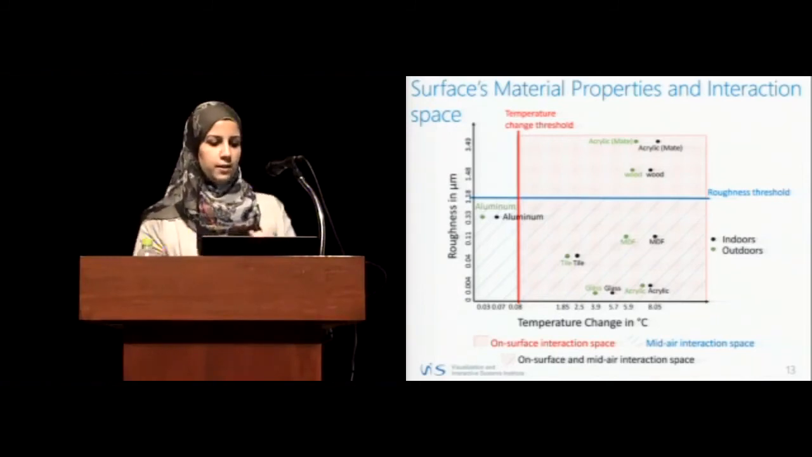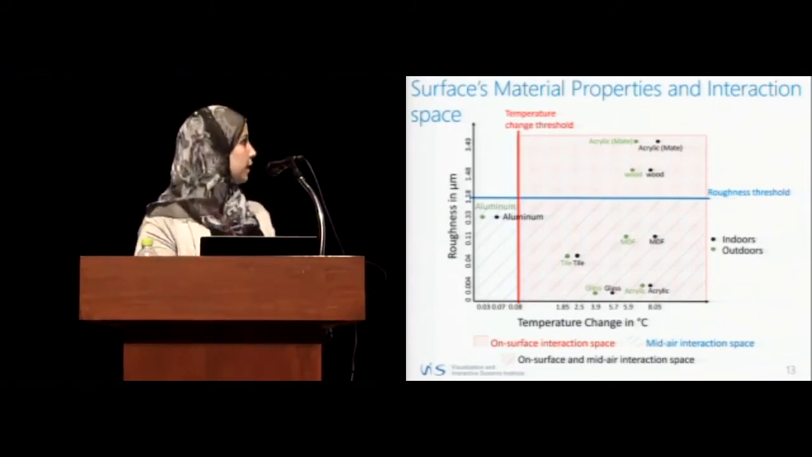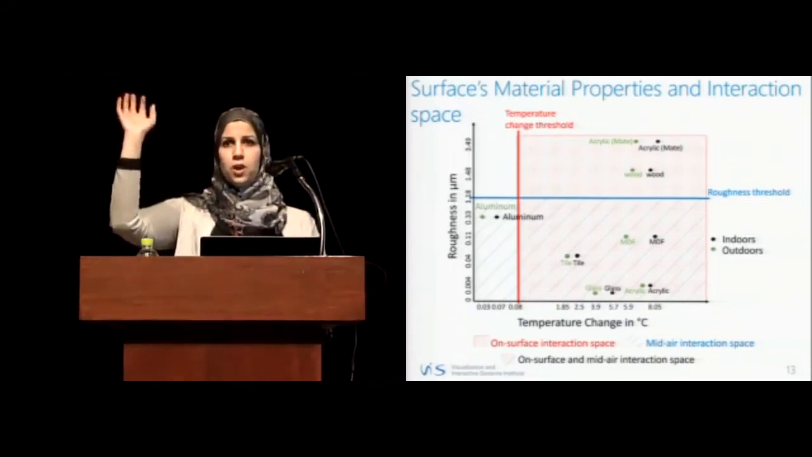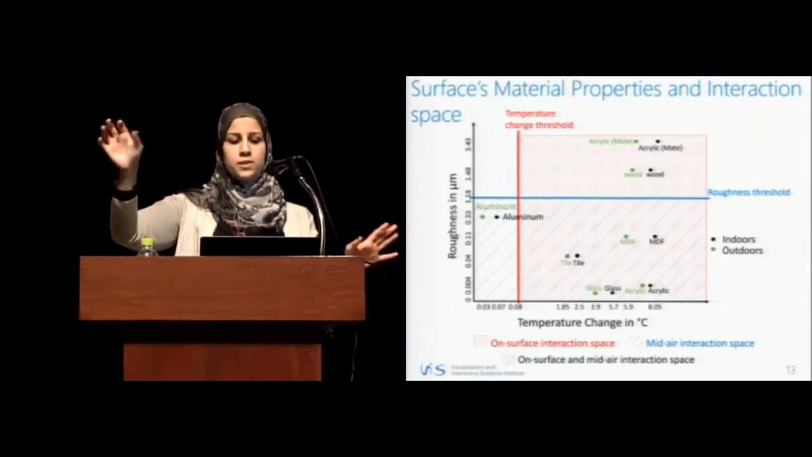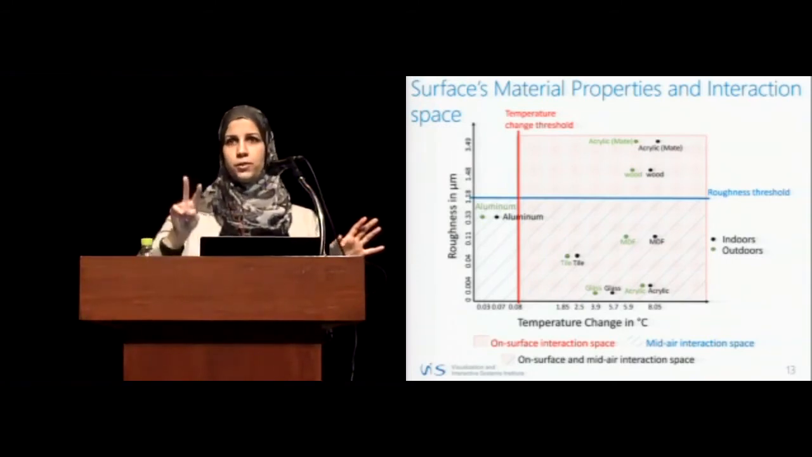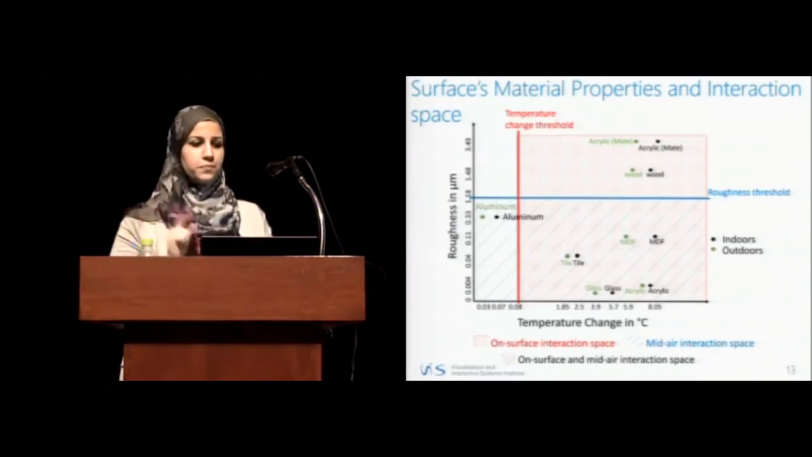So basically you can divide the material space into 3 quadrants. The upper right quadrant, which is the on-surface interaction, the lower left quadrant, which is only mid-air interaction, and one in the middle, which is basically both mid-air interaction through the reflected view and on-surface interaction.